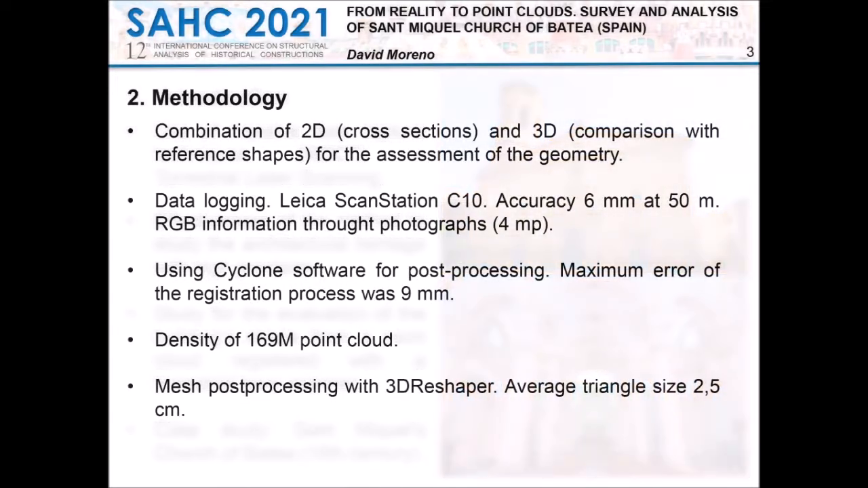is remarkable. The methodology used combines 2D and 3D processes for the assessment of the geometry and takes as reference previous works. 2D analysis is mainly based on cross-sections, which allows quantifying the main measures of all structural elements in detail. And the 3D analysis is based on the comparison with reference shapes, which allows a quantitative and qualitative comparative analysis of spatial elements such as the vaults and the dome.